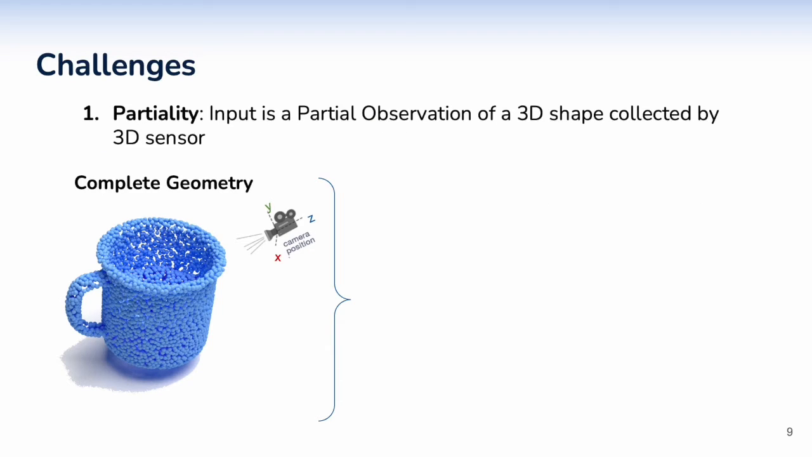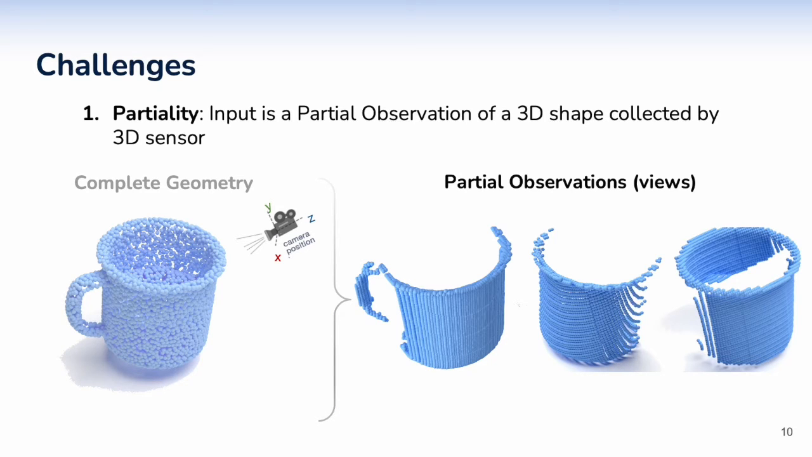There are many challenges to face when solving this task. We identify the first one in the partiality of the 3D input point cloud. During both training and testing, our model has no access to the complete object geometry. Instead, it can access only a partial observation which is captured by a 3D sensor. This means that often a graspable portion of the object is hidden or simply not available.